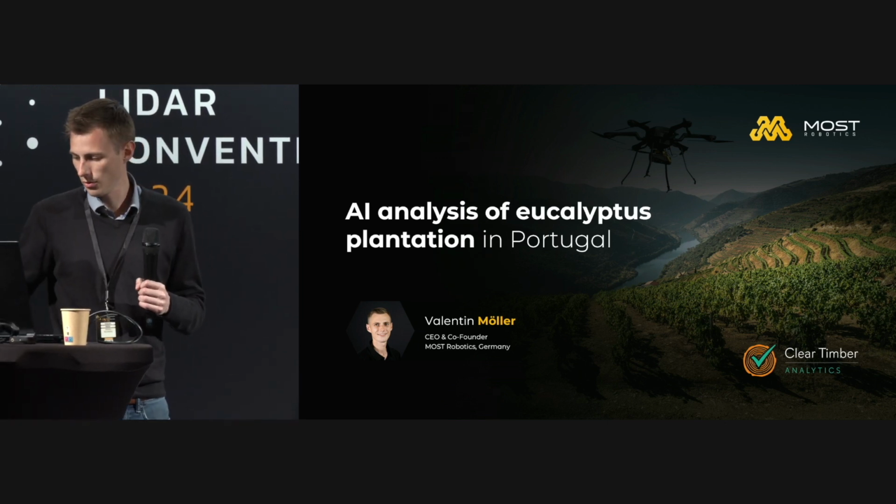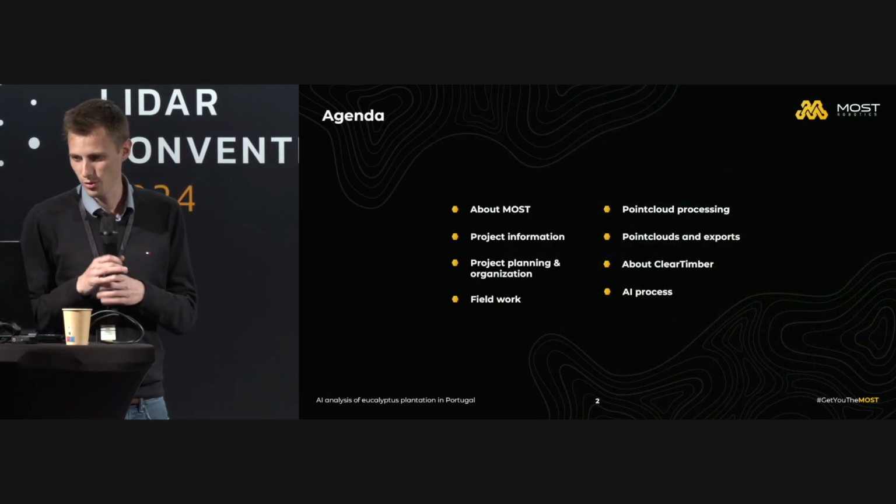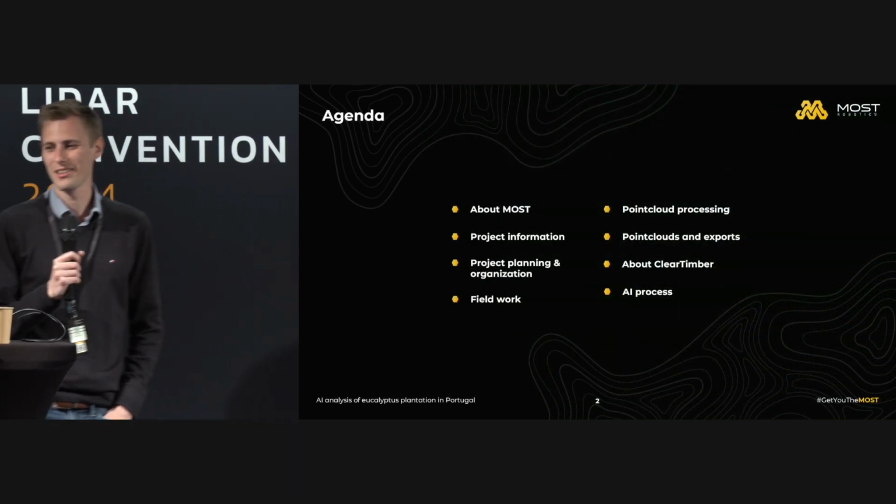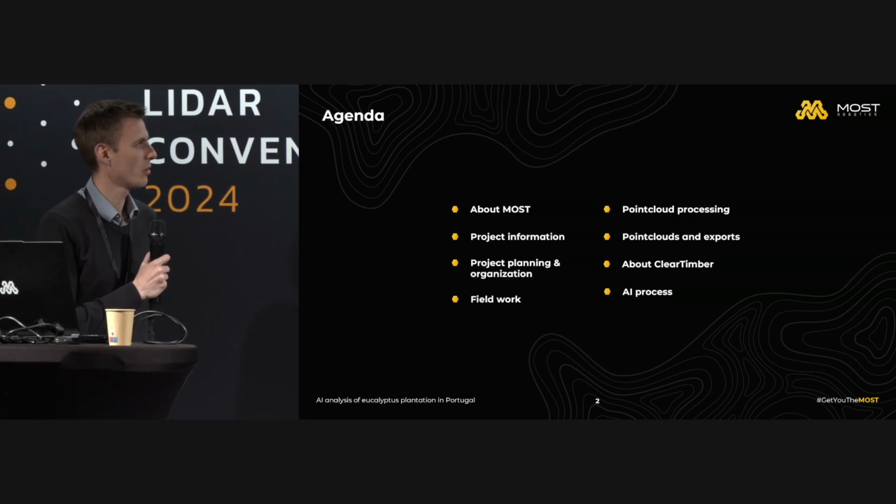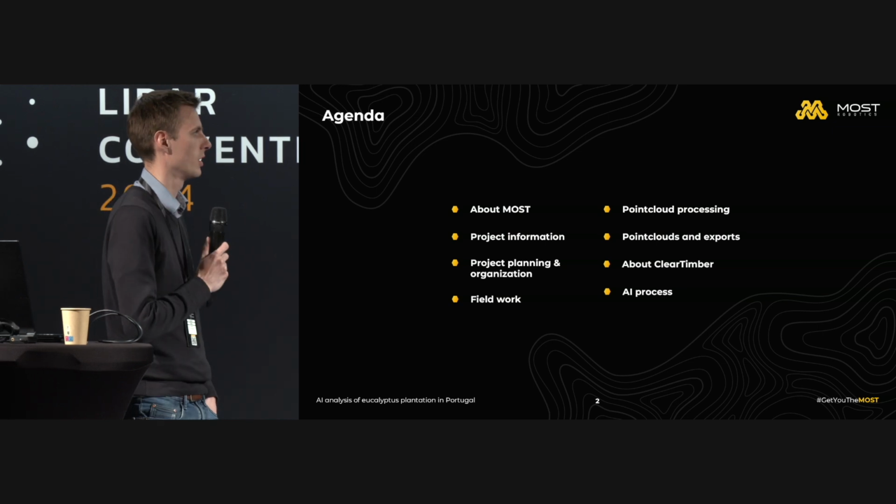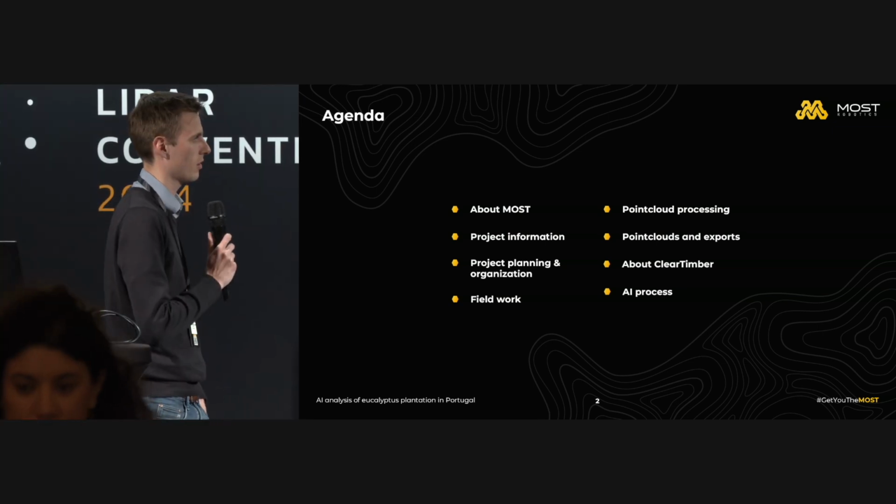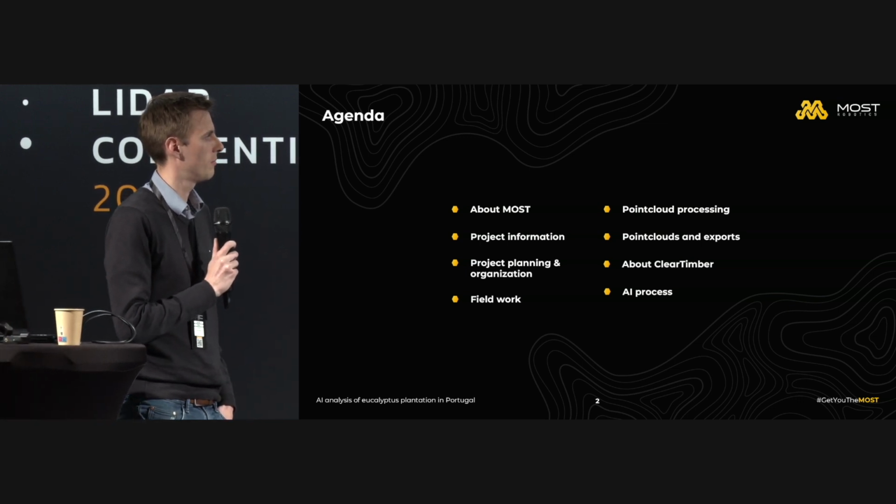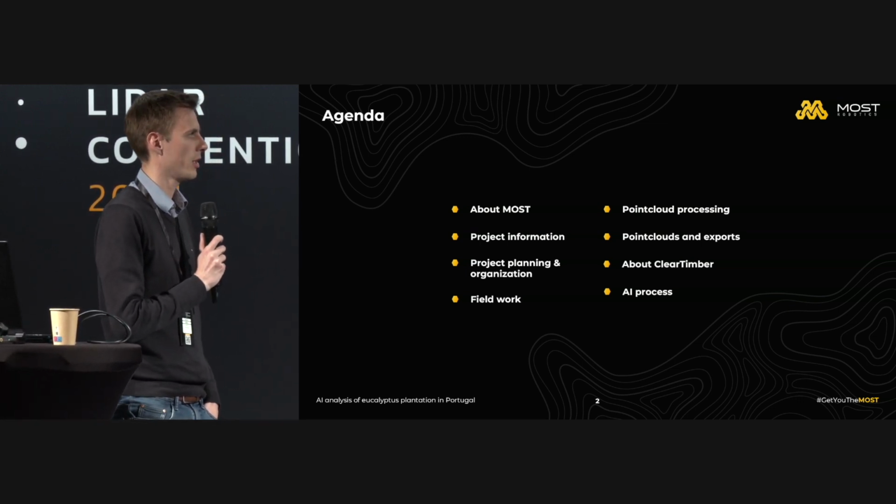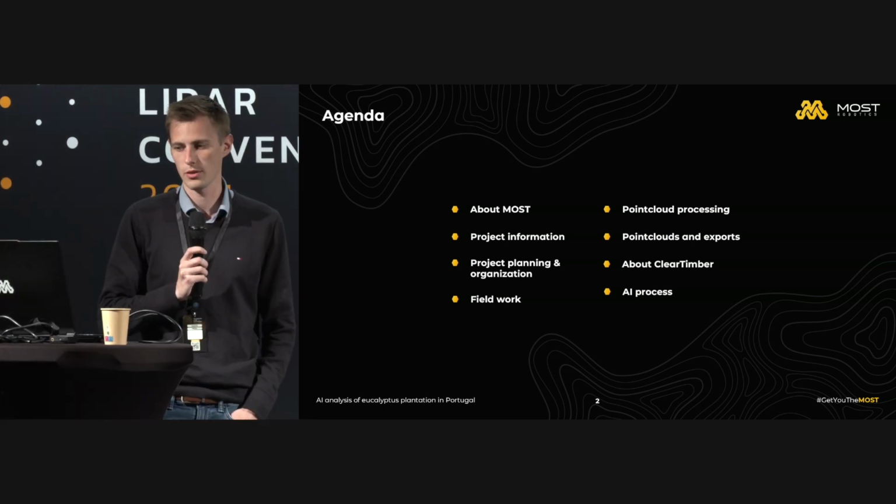So for those who want to know what's coming up, the agenda for this presentation is: I will explain some things about Most Robotics, who we are and what we are doing, and then we go through the project which we did last December. We will talk about the project planning and organization, how to go through such a request.